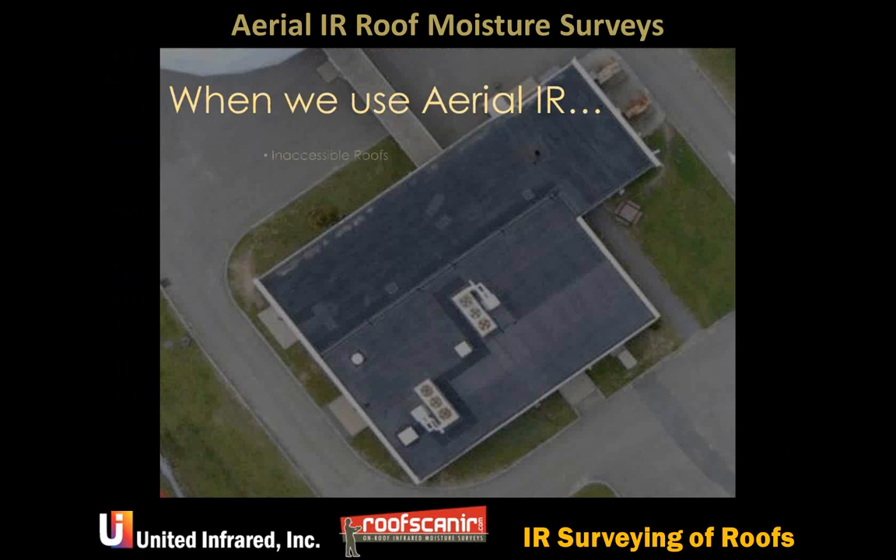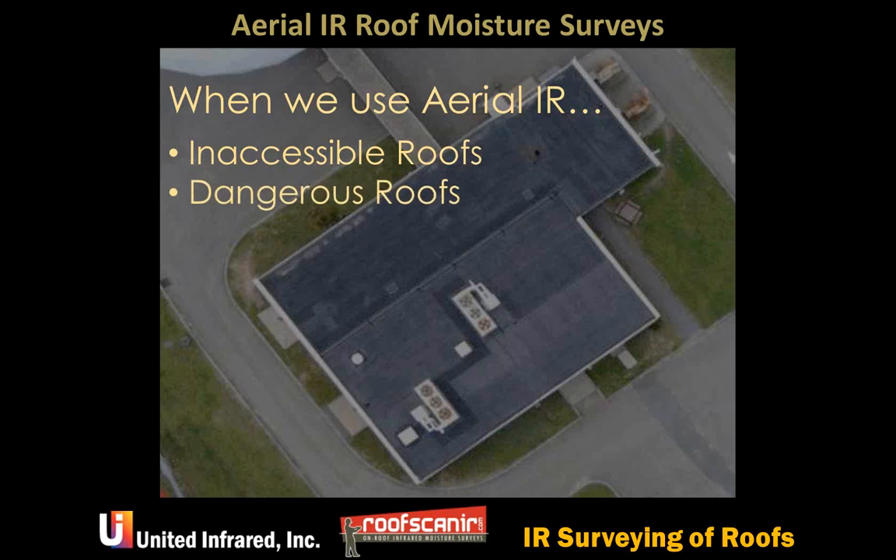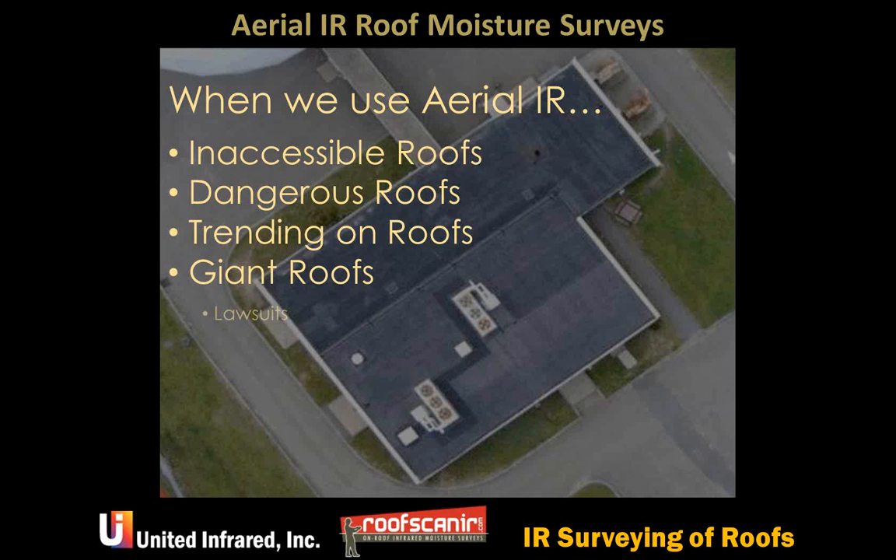We use the aerial infrared for inaccessible roofs and dangerous roofs, and in our training we have a very funny photograph of a roof where you can look up and see daylight all over the place in a bunch of spots. Trending on roofs can be done because you can overlay everything directly. Giant roofs can be done in a matter of minutes.